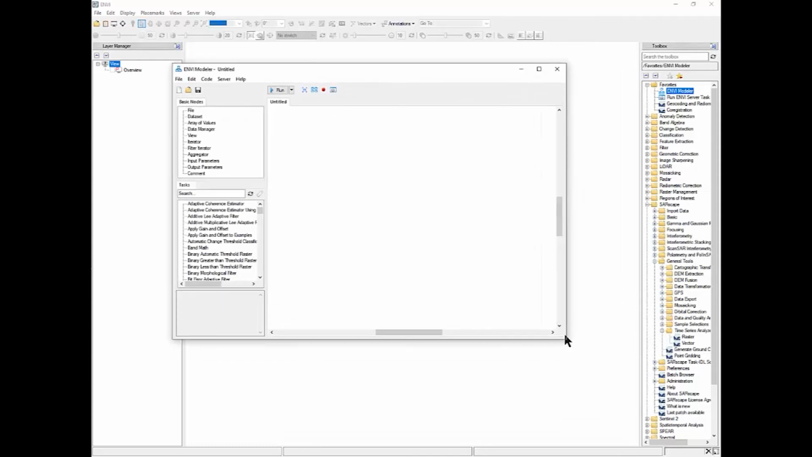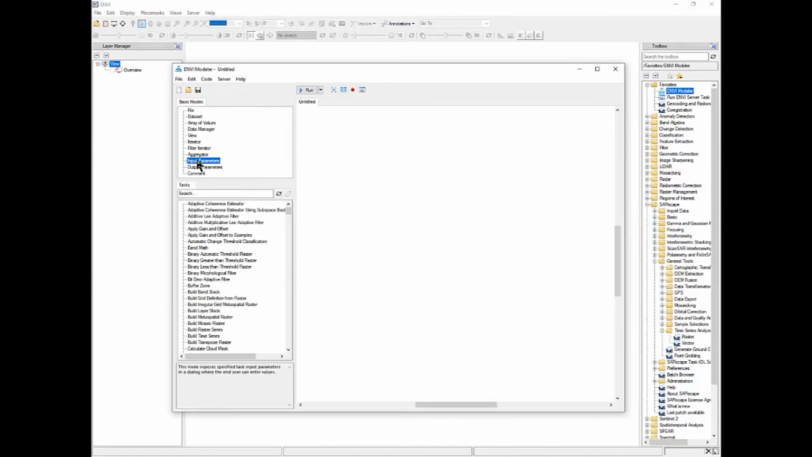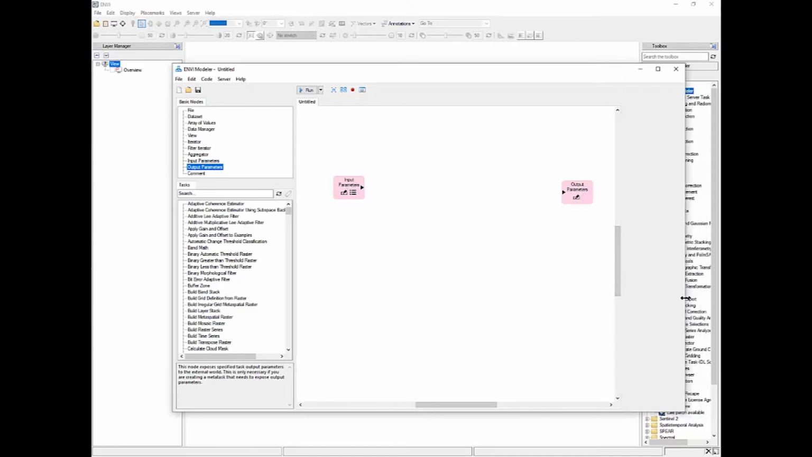First of all, we add to our model some basic nodes that enable us to input and output data.